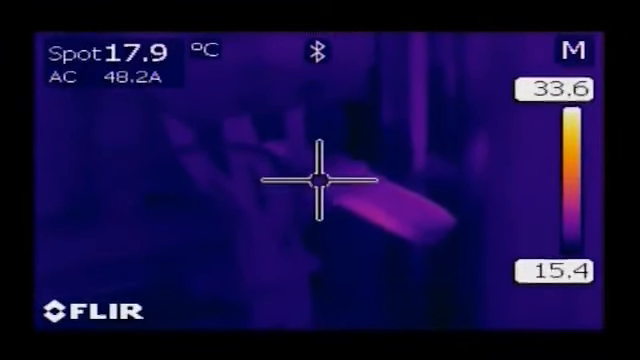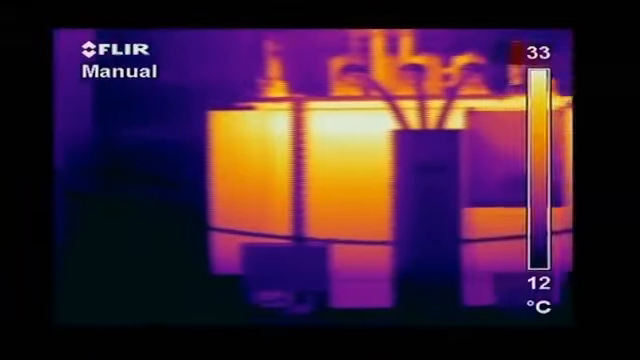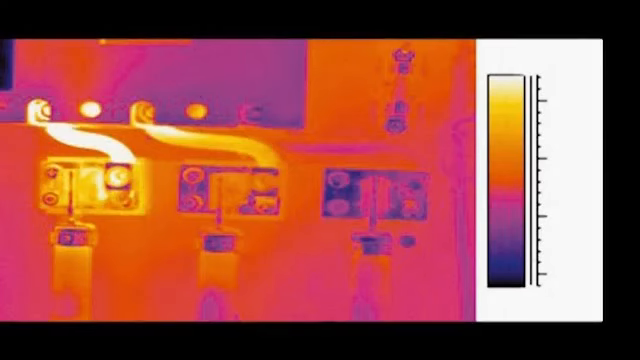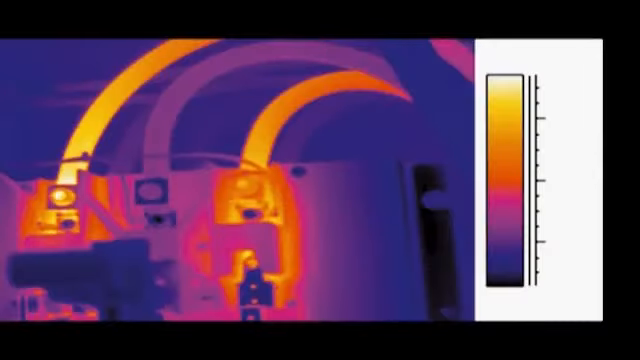The ability to save both a thermal and visual image allows showing the location of the hotspot to the people who will be making the repairs. Also, distribution transformers benefit from the use of thermal imaging. Examples of failures in low and middle voltage equipment are high resistance connections, corroded connections, internal fuse damage, internal circuit breaker faults, and poor connections and internal damage.